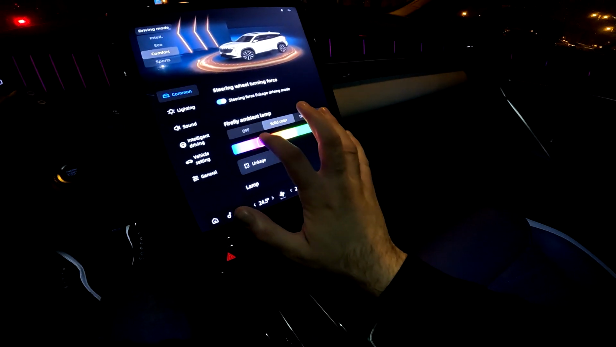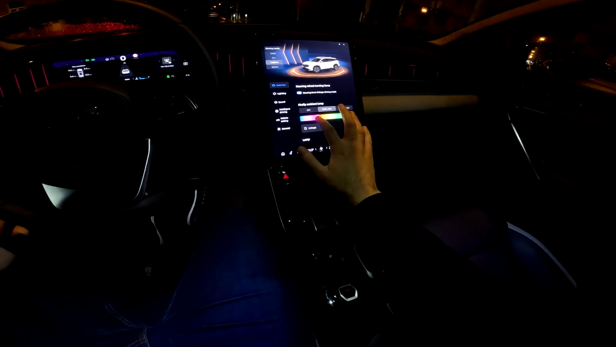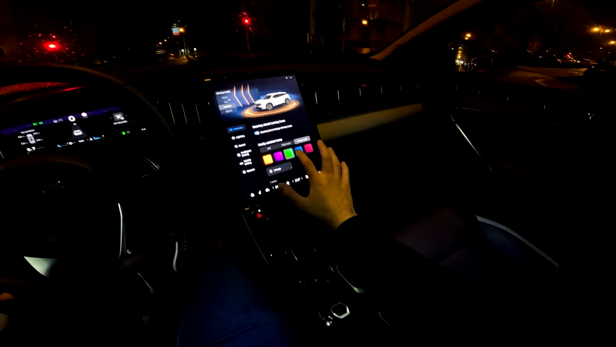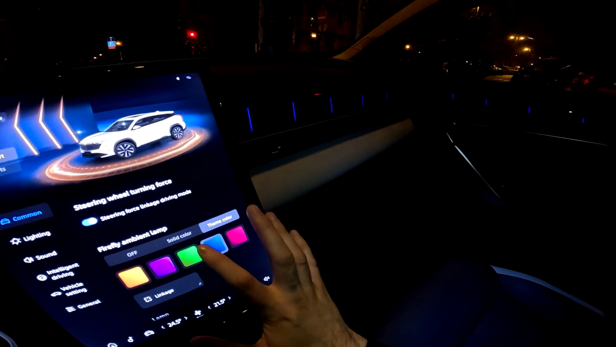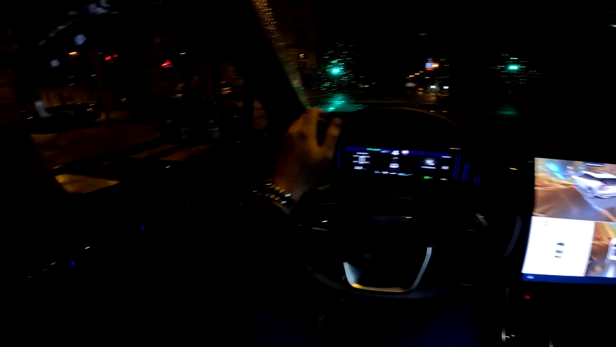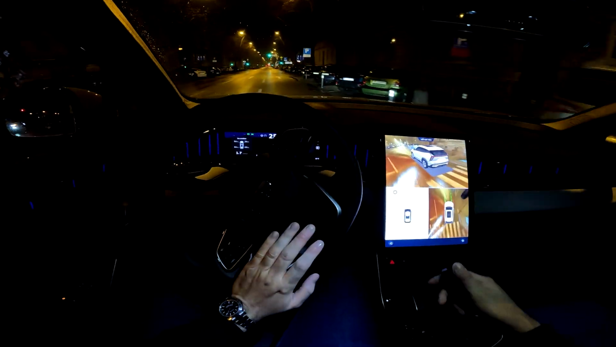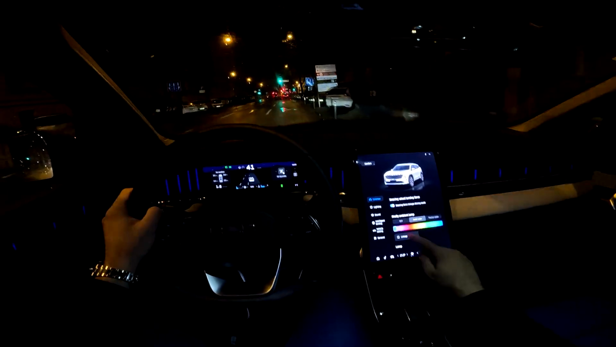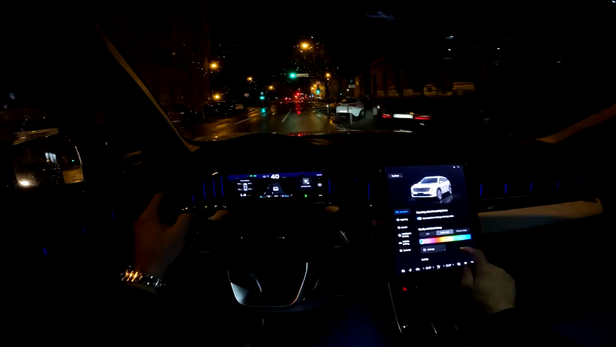And let me now show you the ambient lights. So not sure how much the camera is catching it, but look at this. You can change the color and they are so cool. Various colors are available, also the theme colors, or the solid colors. And you can link them to AC settings or the music.